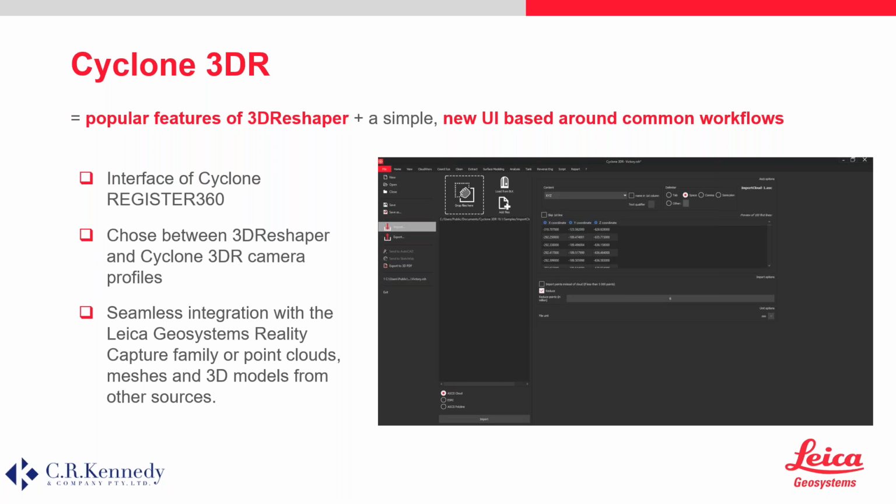So with Cyclone 3DR, we've taken the popular features of 3D Reshaper and reimagined them with a simple new user interface based around common workflows. Users can quickly move from project creation to completion along guided workflows.